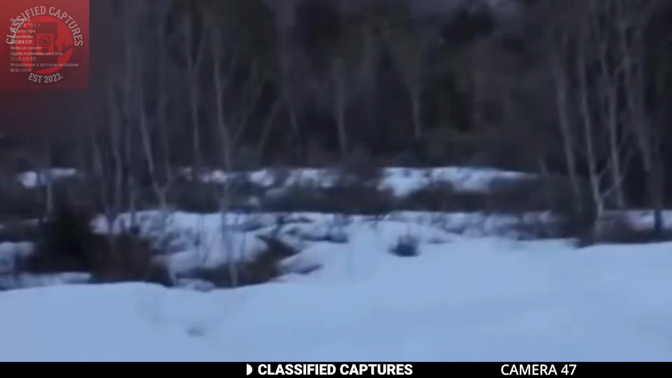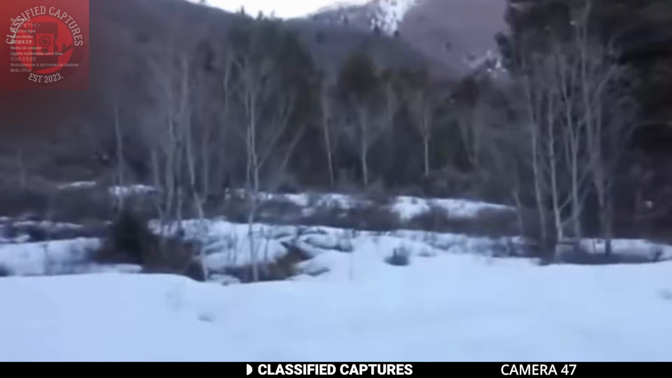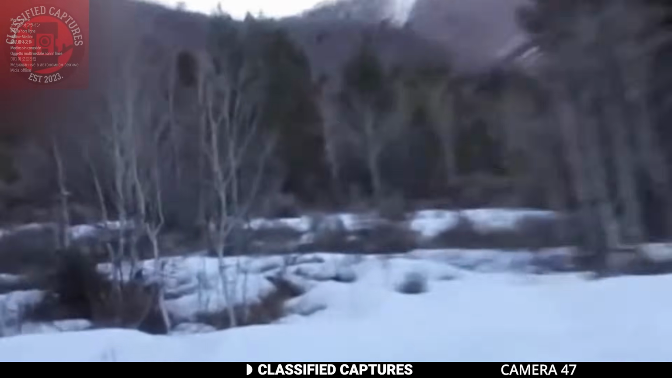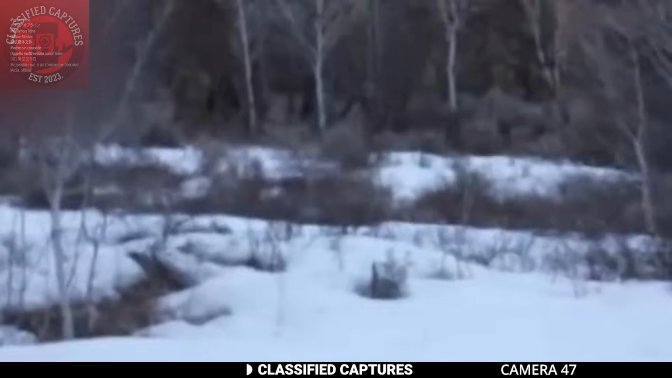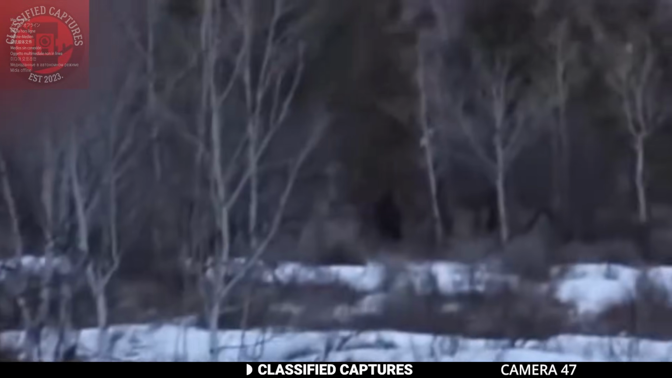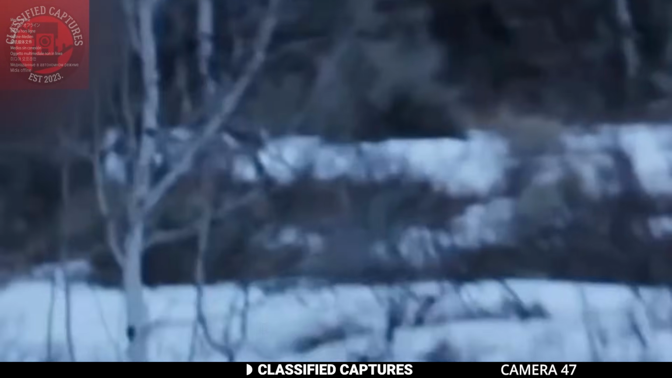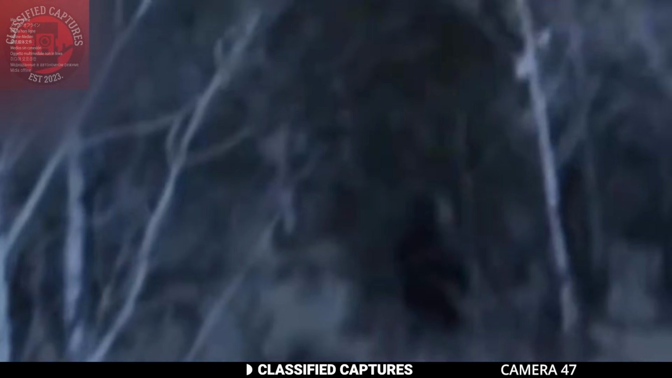A man was out at American Fork Canyon when he saw something moving among the trees. At first, he thought it was a moose or an elk, but as he got closer and took a better look, he realized something was off. As soon as he noticed it, he took off running, and you can see it all in the footage. Let's zoom in and take a closer look at the creature.